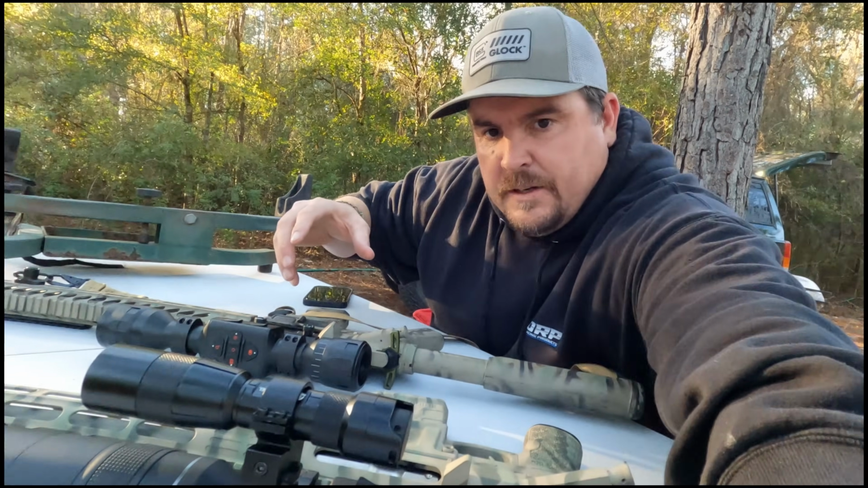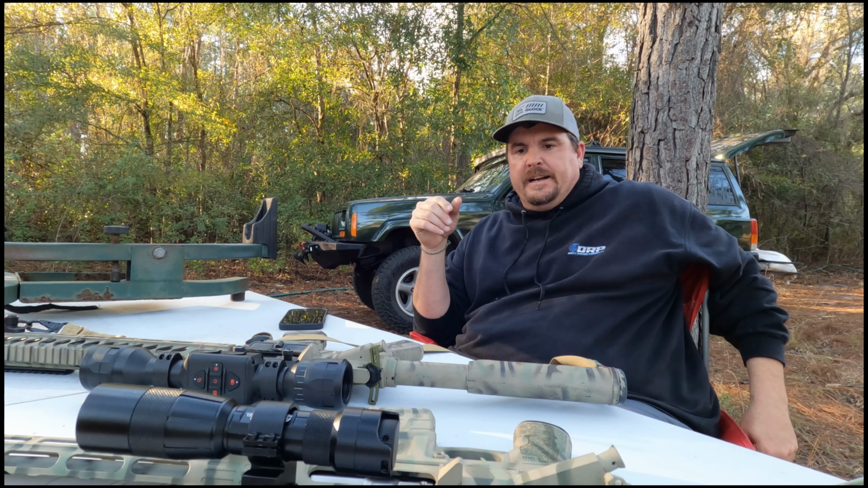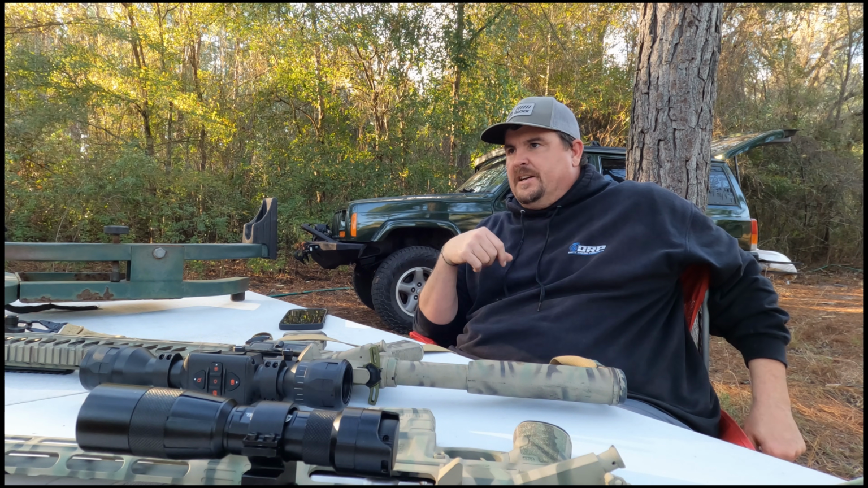So what we've got going on here is a little side-by-side comparison. We've got some hogs here that we keep in a pen. They're about 50 yards right out in front of me. I'm going to go ahead and film them through the ThorLTV thermal in the day and through the X-Celsior day-night